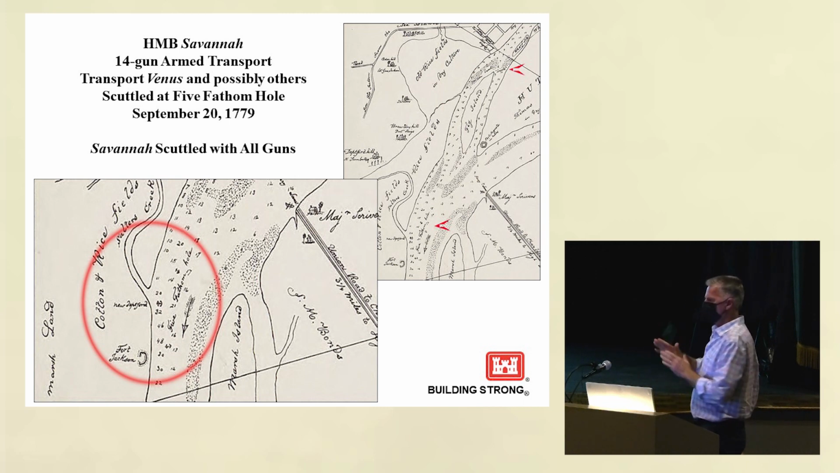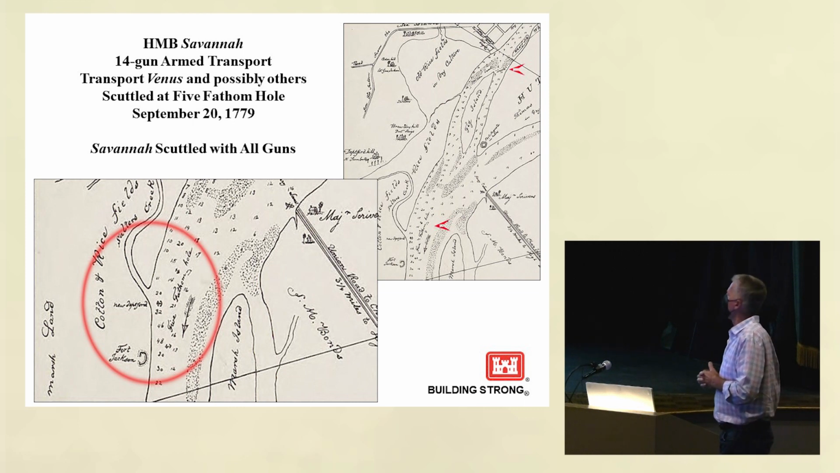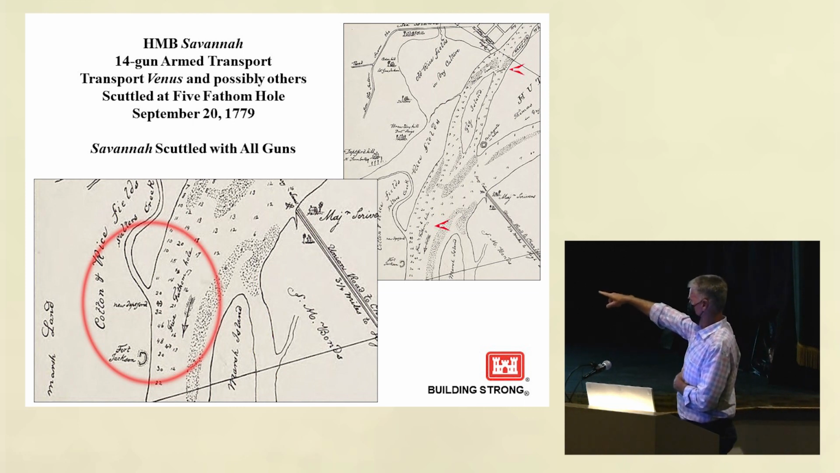But discounting the Rose, we come to the fact that we know that the HMB, His Majesty's Brig Savannah, which was a 14-gun brig, was scuttled with all her guns, and she had at least 14, and potentially the armed transport Venus and a couple of other transports. They were sunk at 5 Fathom hole, which you can see in the lower panel is just opposite Fort Jackson.